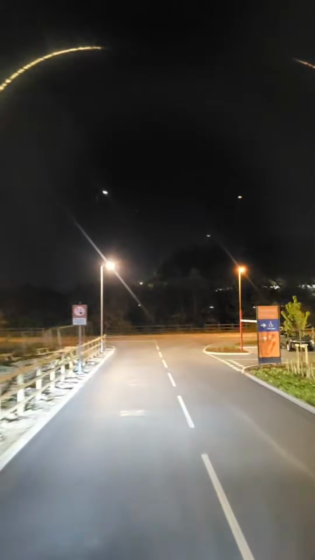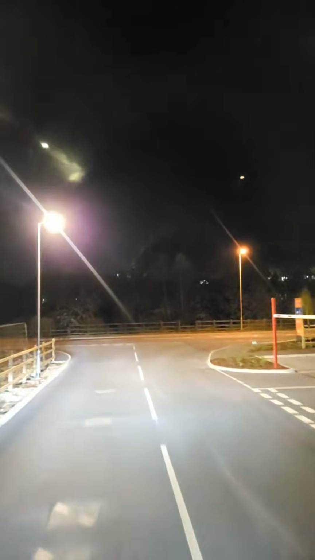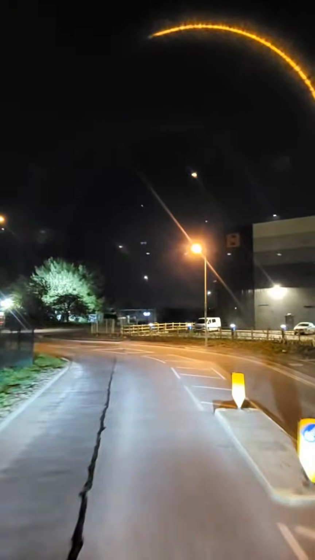I'm thinking about which is the best way to go. Probably M5, M42, M6, M1 probably. I'll probably stop and check which is the best way to get there.